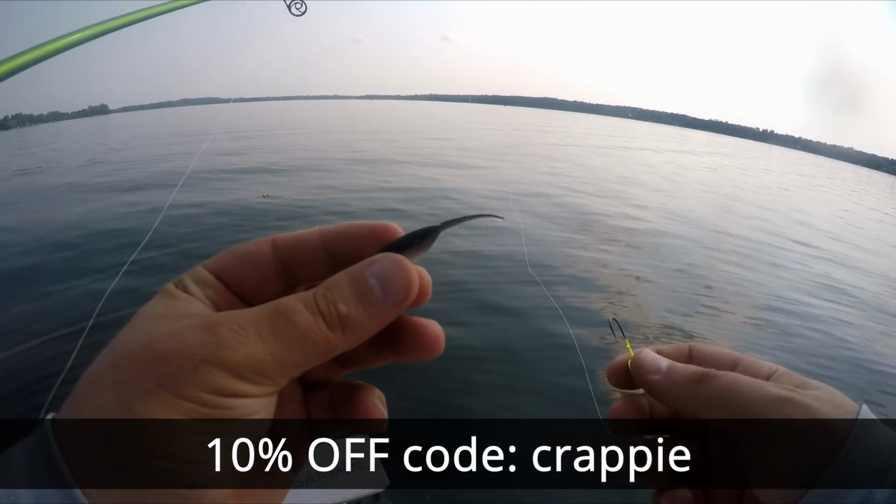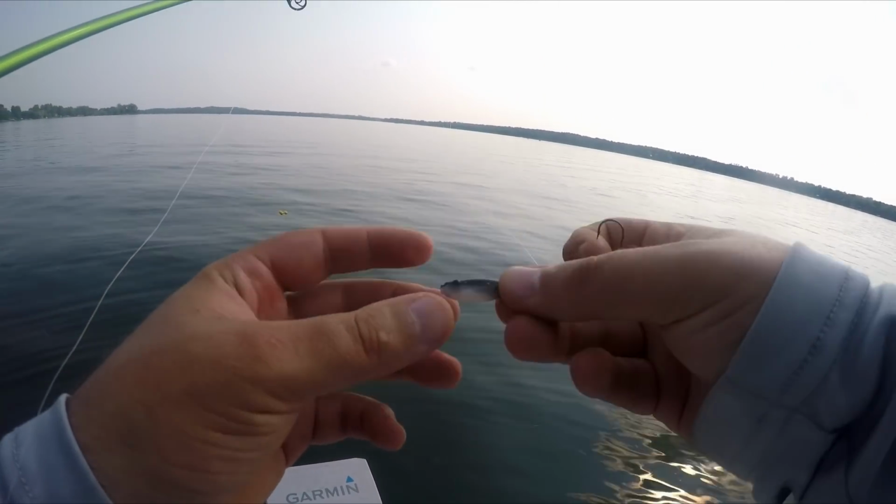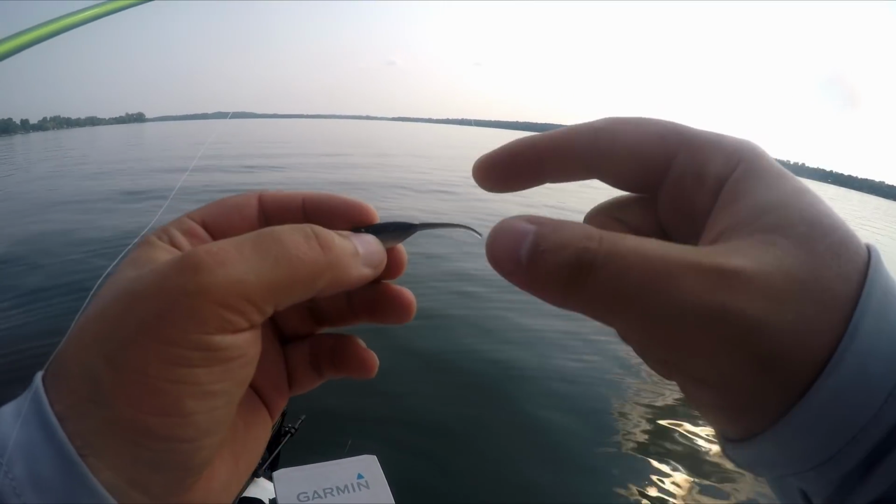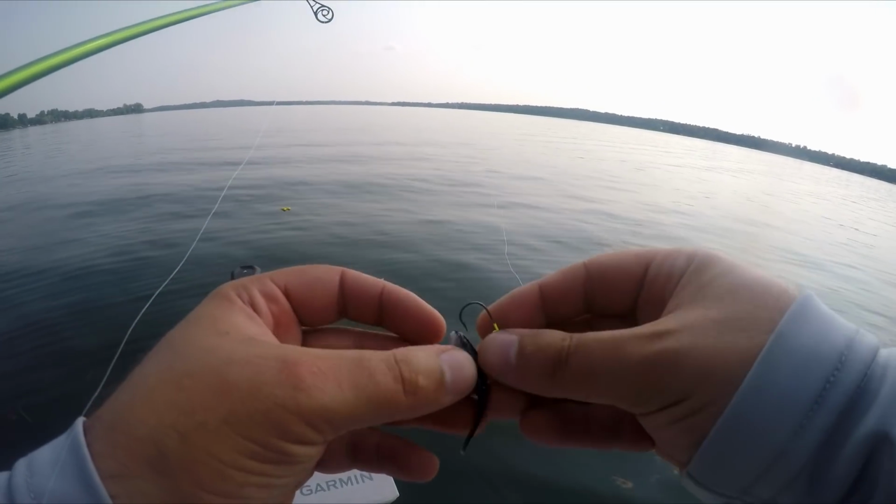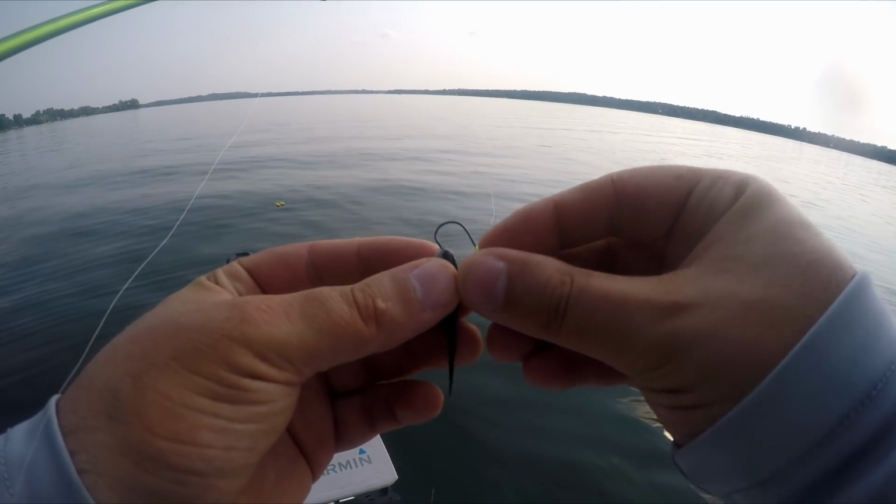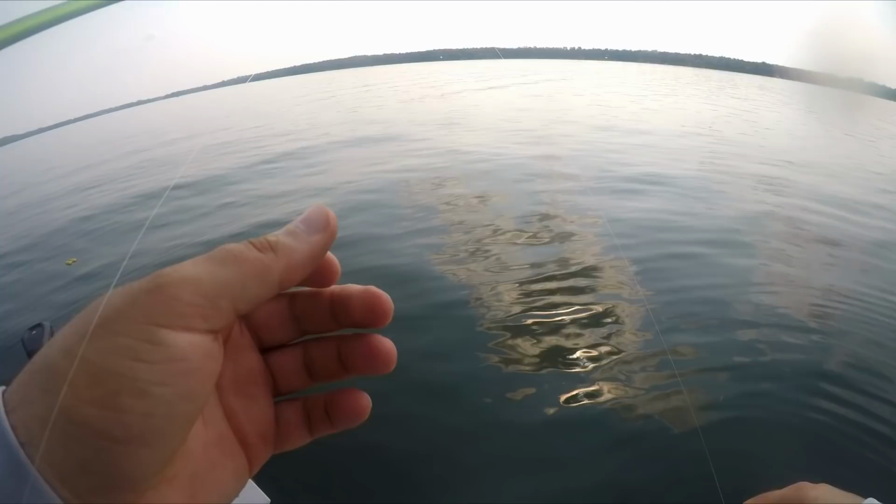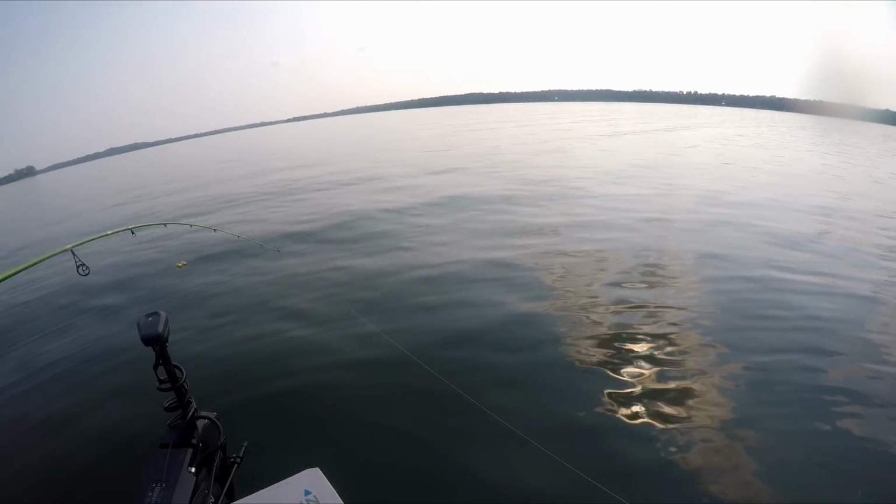But this is the bait pattern. It doesn't matter what manufacturer. It's these larger minnow patterns with the larger guts and the very sensitive tails. A bunch of different companies make this bait pattern, so it doesn't need to be Pete's, but hey, I just gave you a promo code for 10% off, so might as well use it.